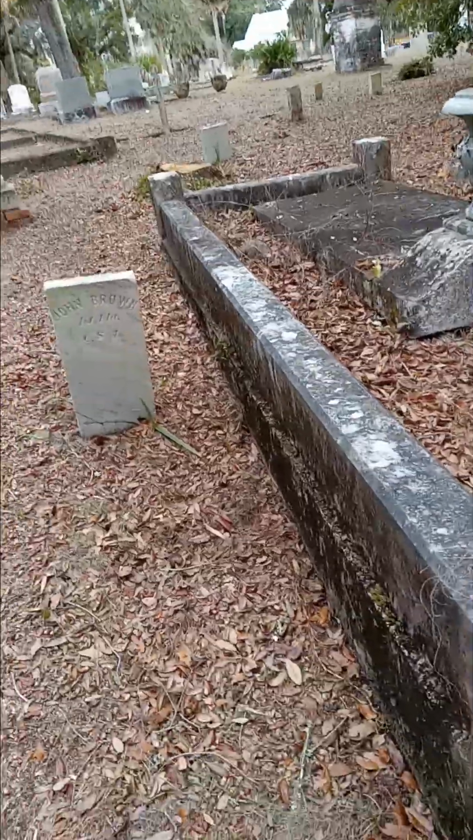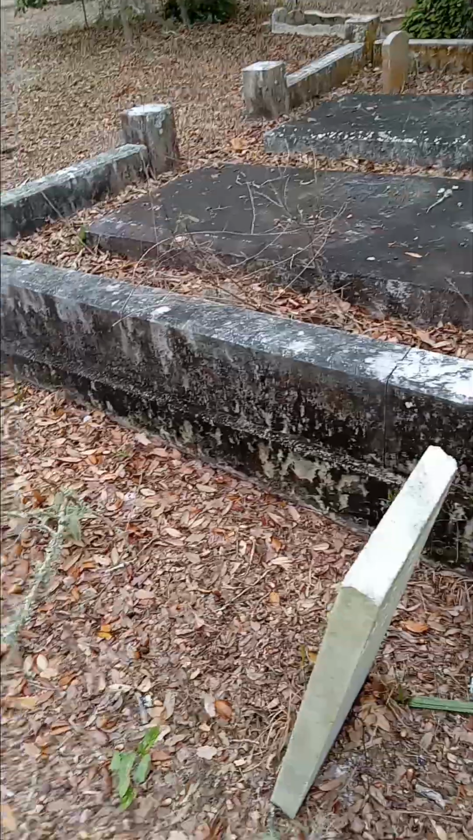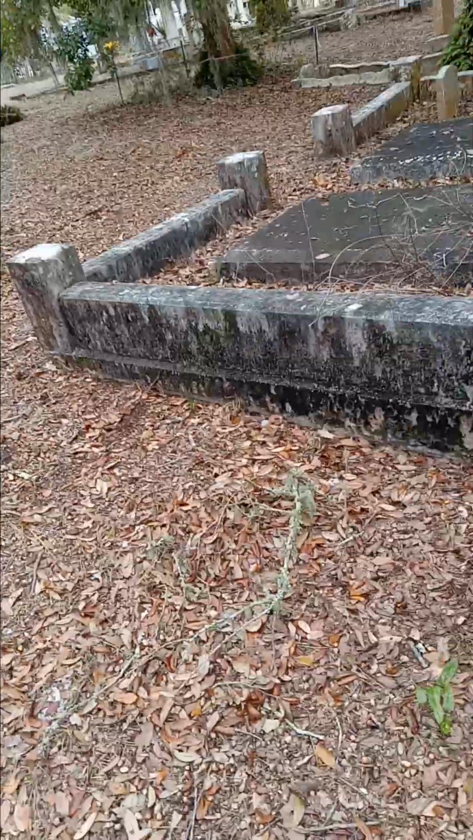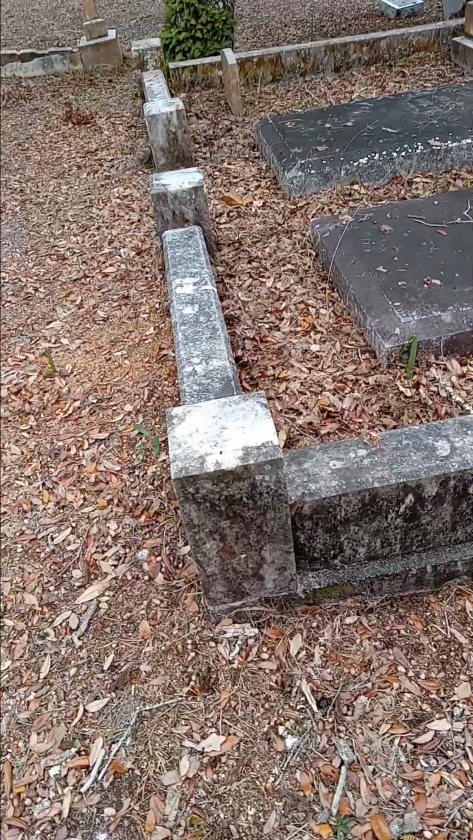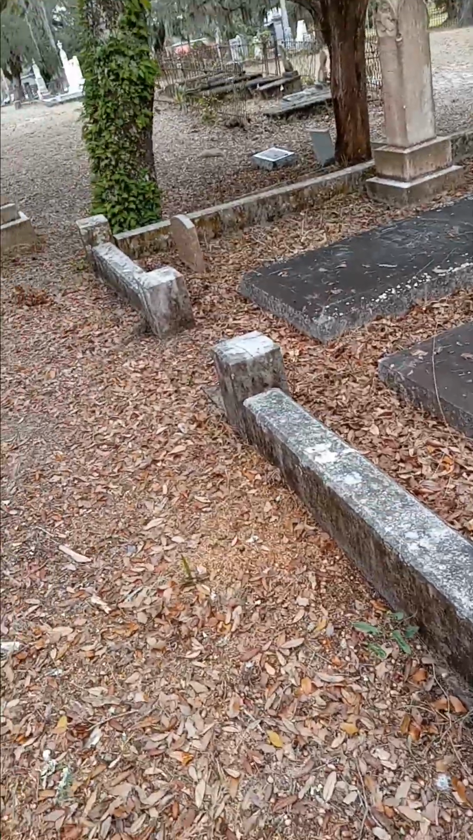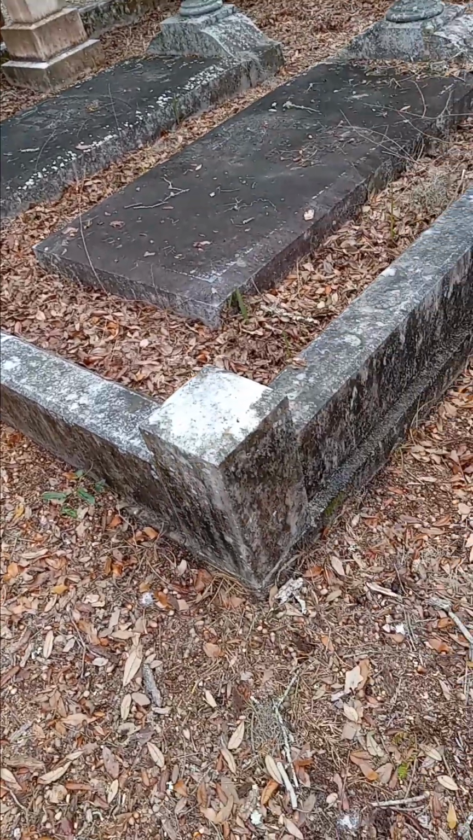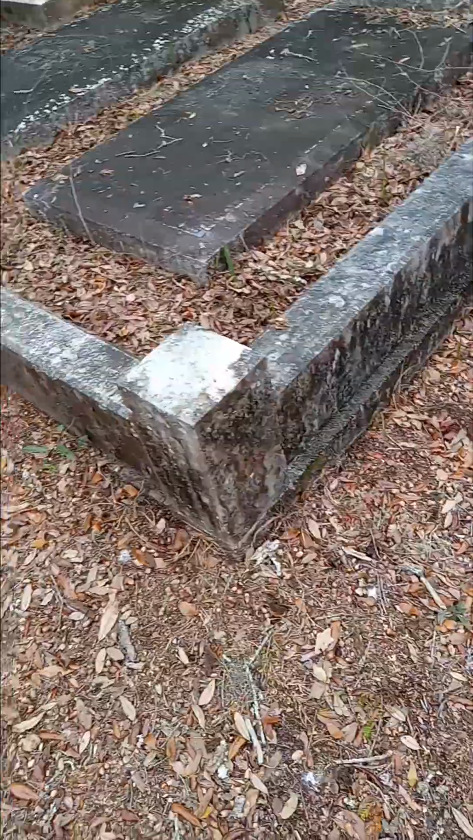And this is a well-kept plot. I'll show you the outside of it. See how the wall is well kept? I'm sorry about the bounce in the camera. I'm limping around on a sore leg, so you'll have to excuse me on that. I can't do any better. And if I do still shots, you're going to just see that one shot. Even though it might be steady, it won't really show you what I want you to see.